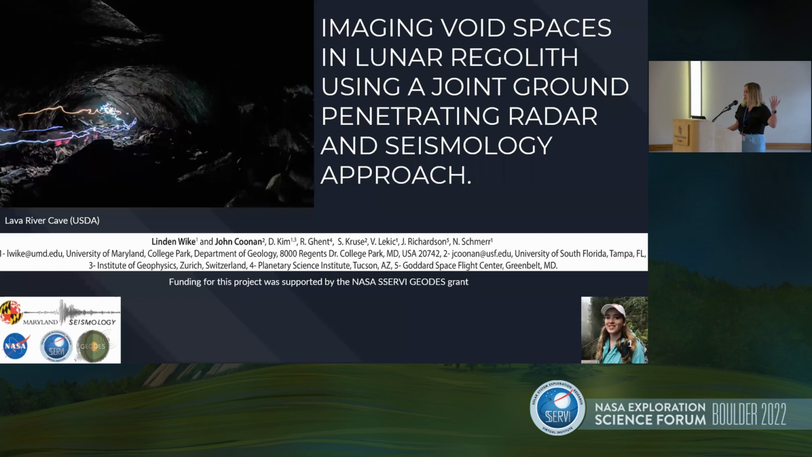They are a type of subsurface void and very important for what GEODES, who has funded this project, is looking into. Other than GEODES, I would like to thank my co-authors who are listed here, as well as the UMD Seismology Group and Survey.